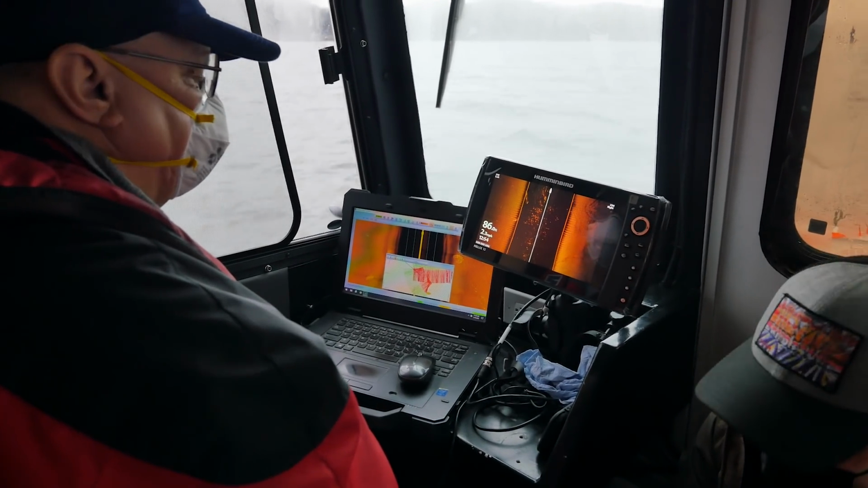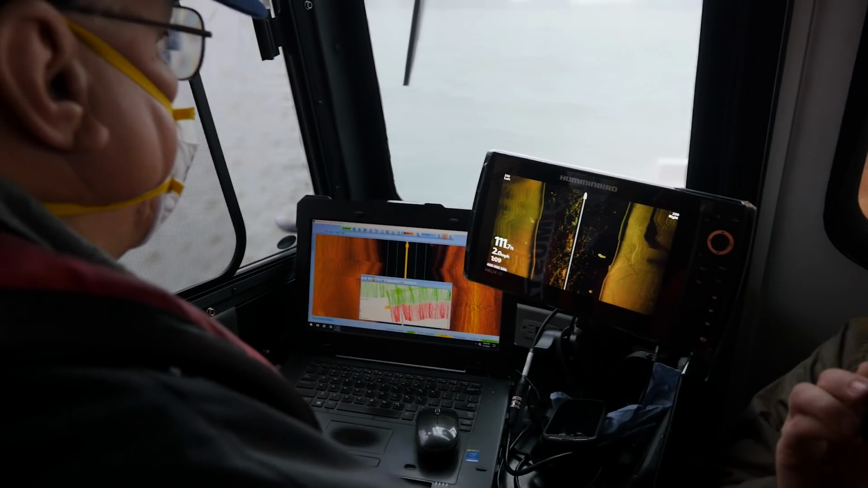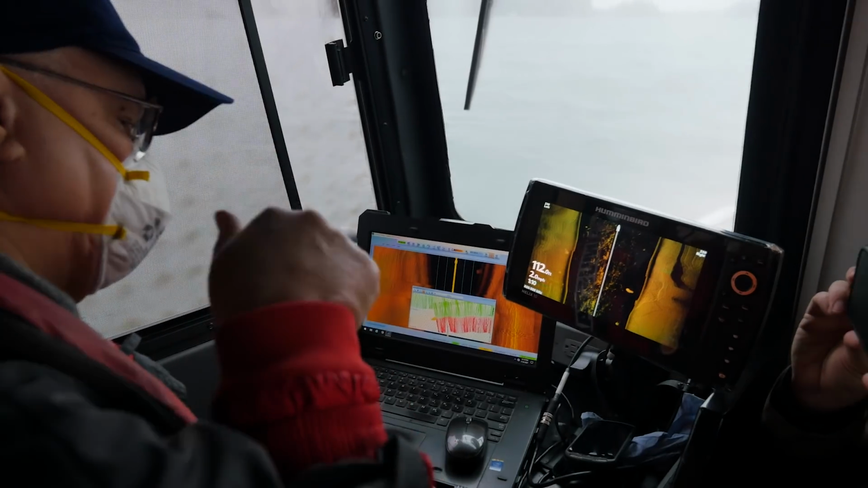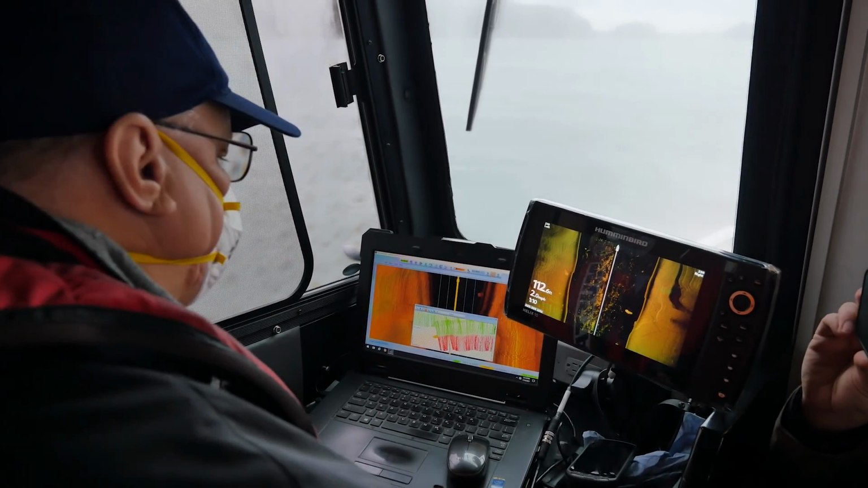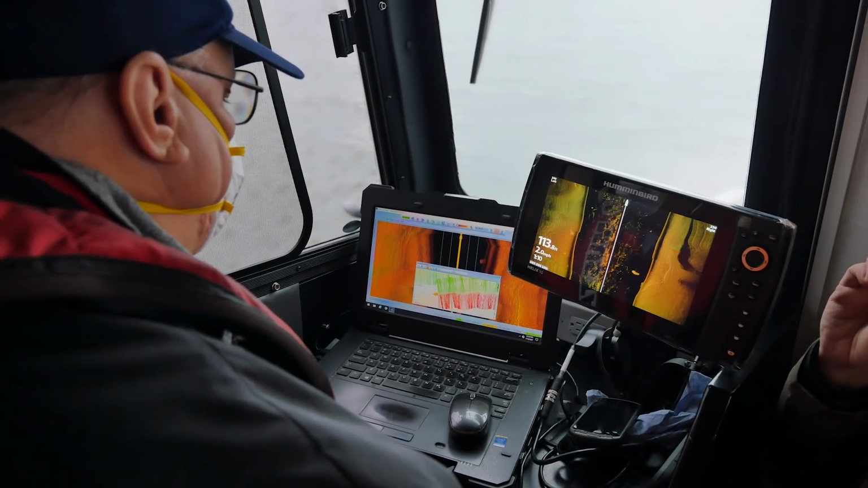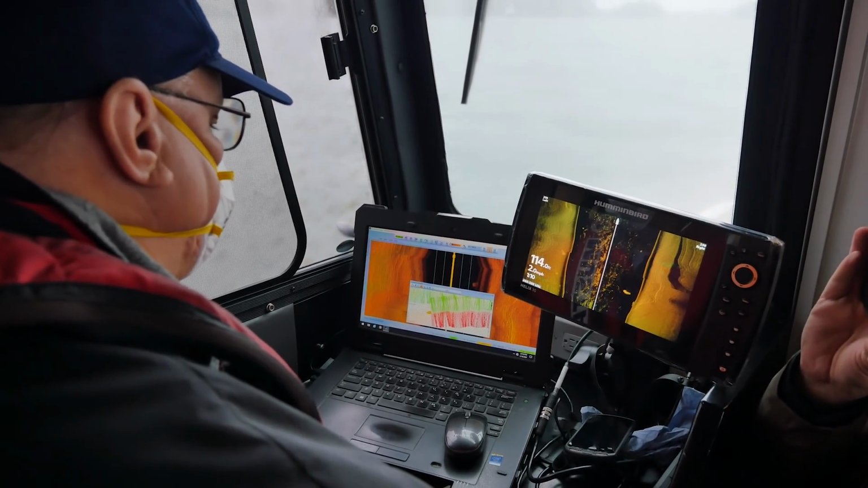Honestly, with the current that runs through this lake, I don't think the helicopter would have gone straight down. I think it would have gone down and been pulled towards the dam. I don't know. But as light as it is, the current certainly could have moved it.